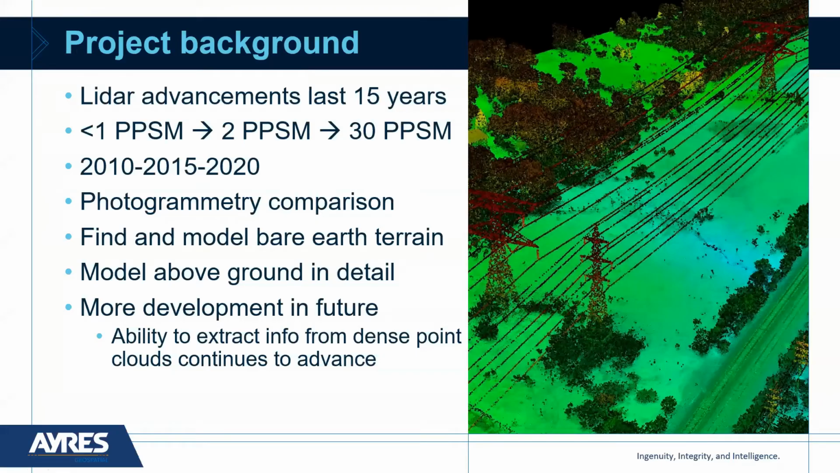So LiDAR has come a long way in the last 15 years. And if you just look specifically in this region, going back to 2010, projects were undertaken at less than 1 point per square meter. And if you step 5 years forward, projects were acquired at 2 points per square meter. So doubling that point density. And I'm talking about single swath point density. And then you flash forward to just this past year for this project and advancing all the way up to 30 points per square meter. So significant advancement in terms of point density in just the past 10 years.